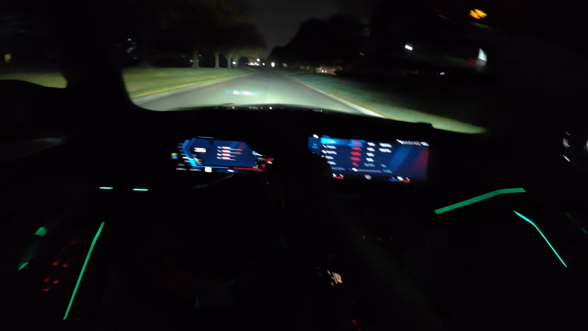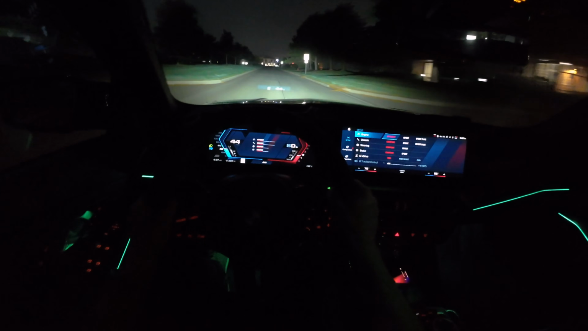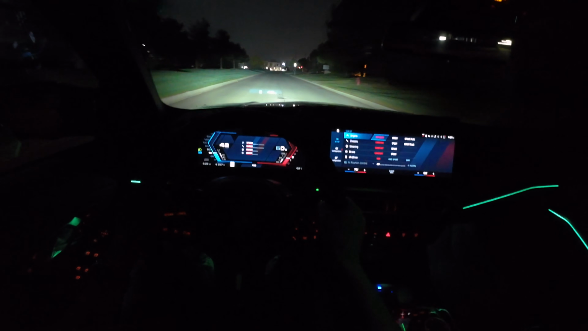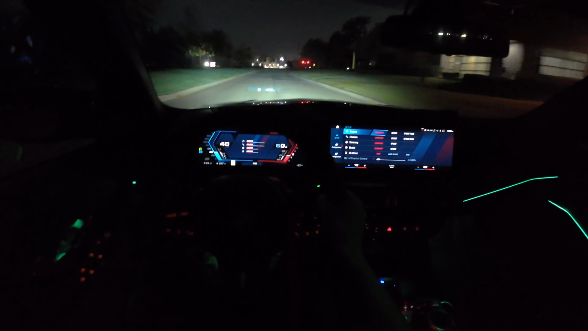The front end is razor sharp on these Michelin Cup 2Rs. Impacts are pretty rough. You get a lot of NVH through the cabin on these tires, but at least they have a little bit of sidewall, especially up front on the 19s.